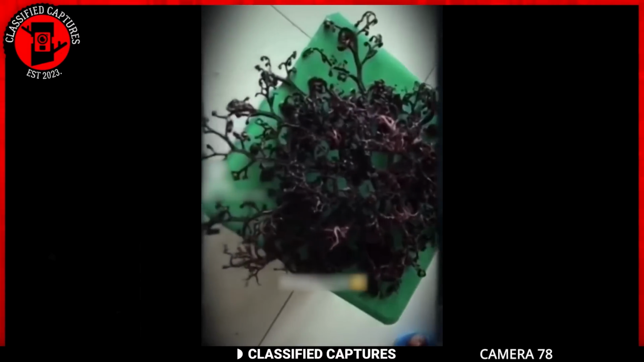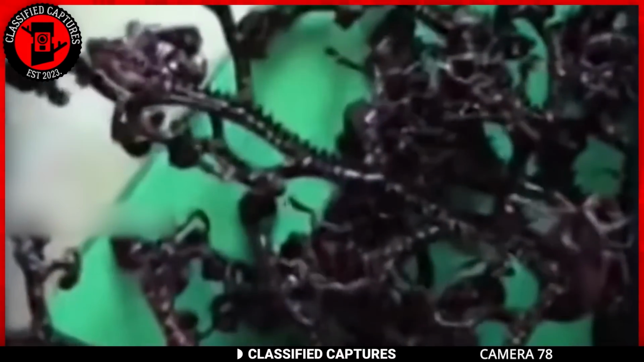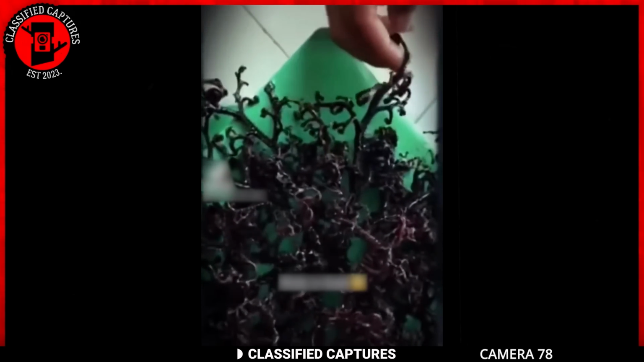The big question here is, what on earth is this thing? And more importantly, if you don't know what it is, is it really a good idea to bring it home? Let's hope it's not some undiscovered sea critter with harmful tendencies.